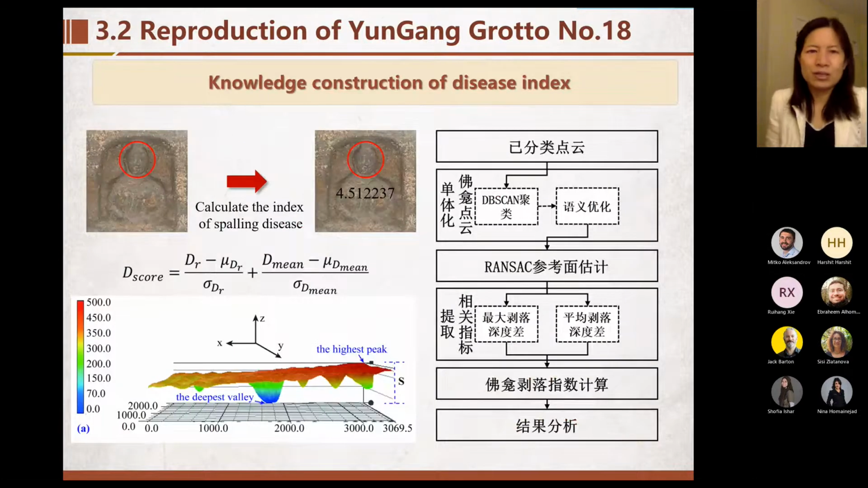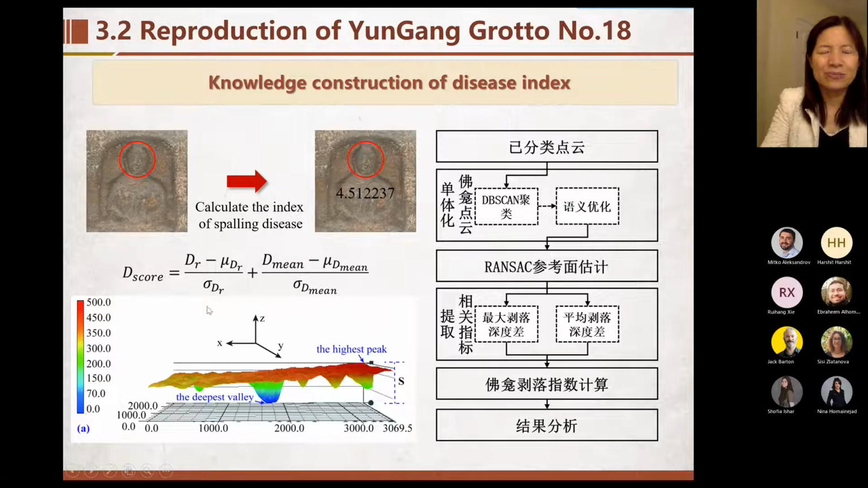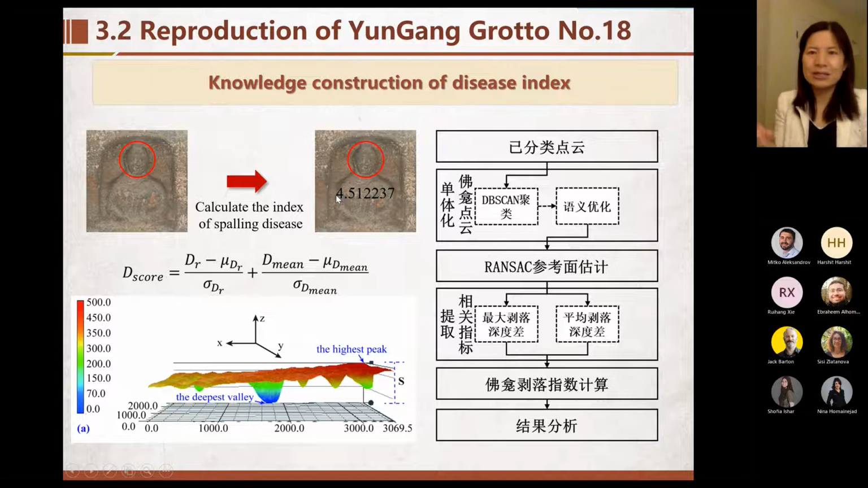We can also do knowledge construction of the disease index. We can calculate the index of weathering disease and estimate how serious the disease is, how we can protect it, and give some suggestions.